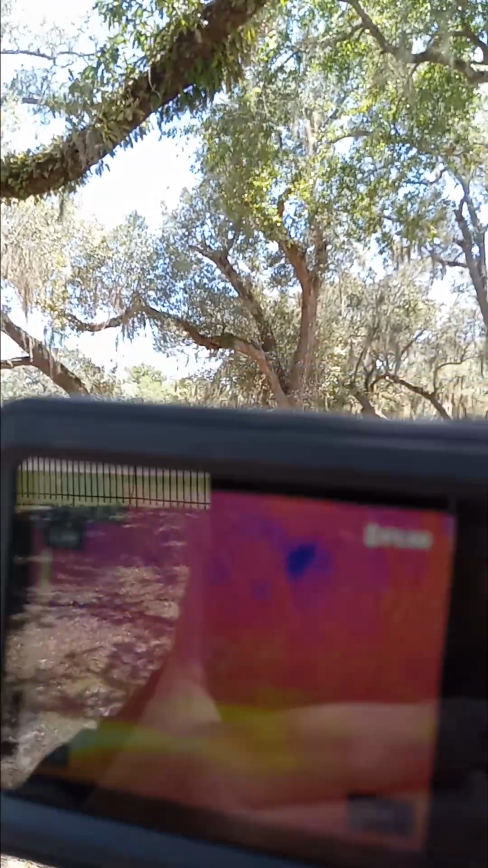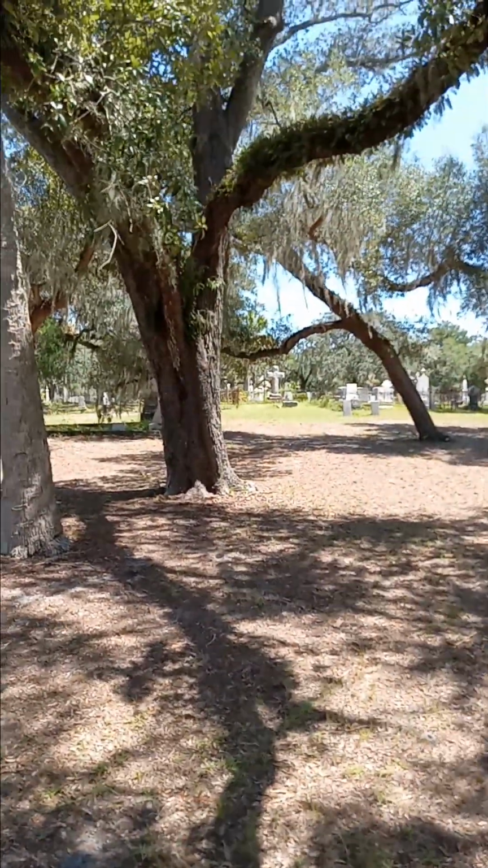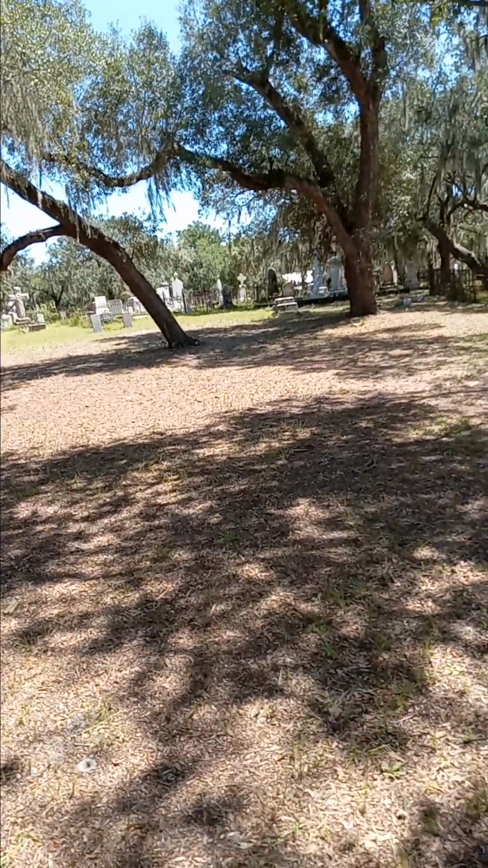Yeah, that's pretty interesting. Cold spot in the tree. Now we got pretty good amount of rain after the hurricane for like 3 or 4 days. So let me keep my eye on that cold spot. So I don't have to be able to see it at home. Right there, it's above my hand.